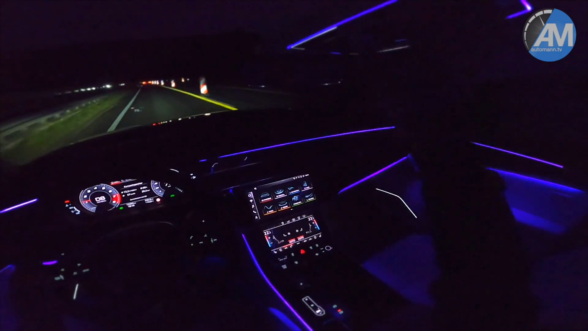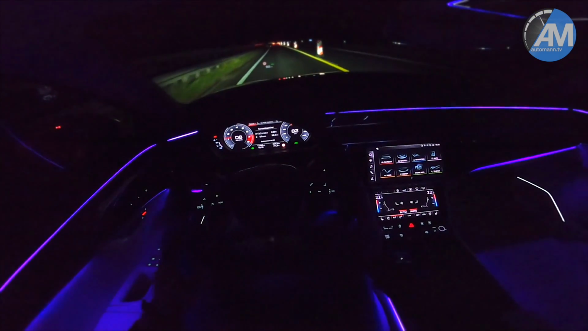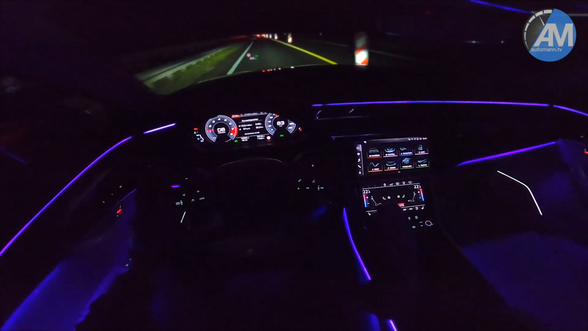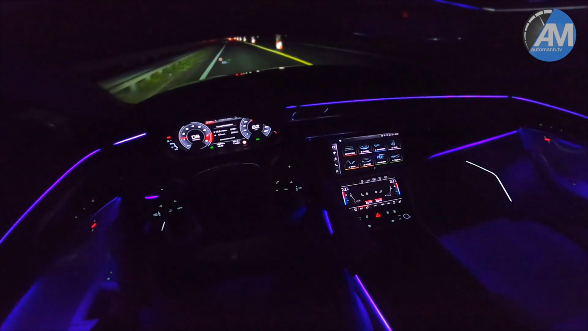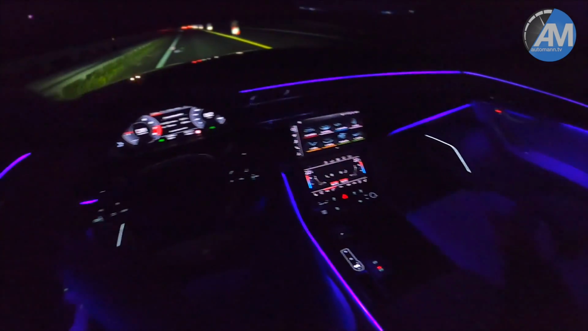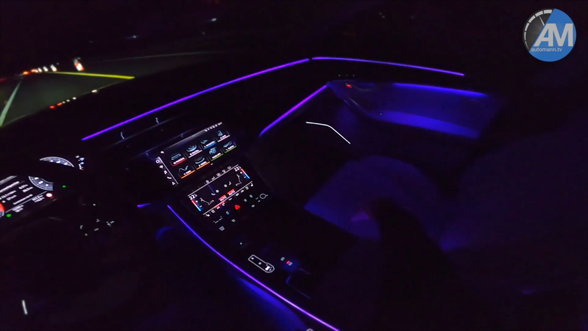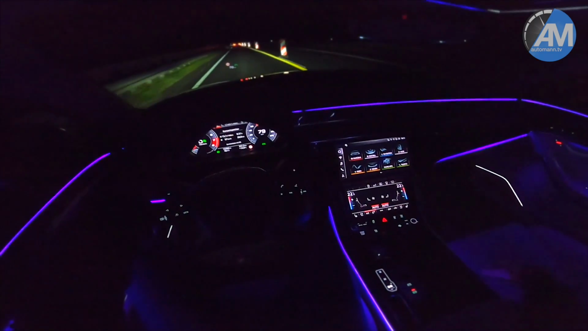And there are a lot of parts on the roof, at the side here, that you can really illuminate. And actually it's the same technical parts that we also have in our A8. There's no difference, at least I don't think there's a difference, but just by this brighter leather the reflection is a lot more present, and therefore I really like this.